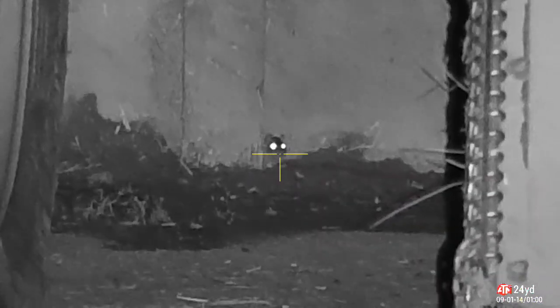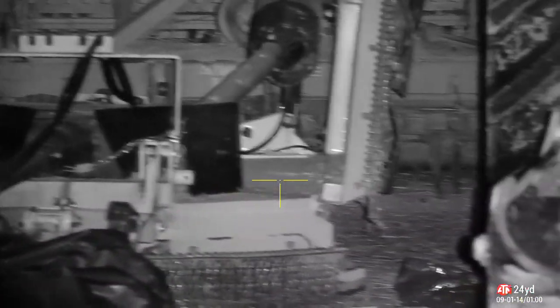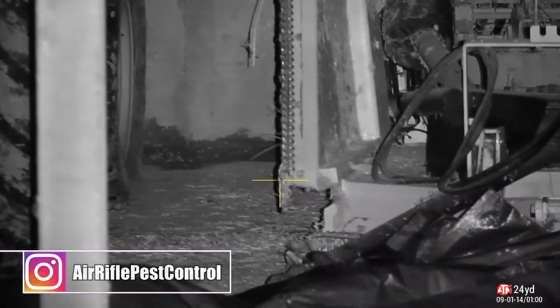The action dries up inside, so head outside. This rat is sticking his head out round the corner of a steel girder. Just try and pin his head to the wall with some lead there. That kicking out shows me that's a nice good headshot. Now I just have to go and find the little sod. He's kicked himself under that machinery.